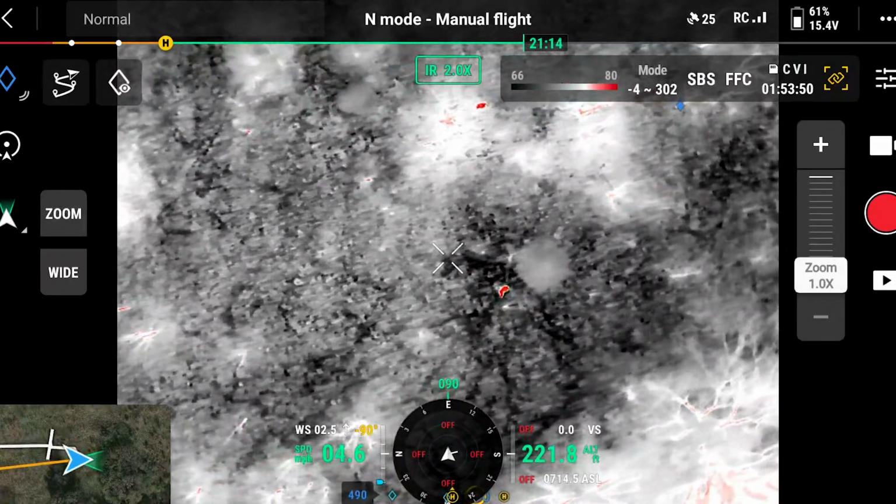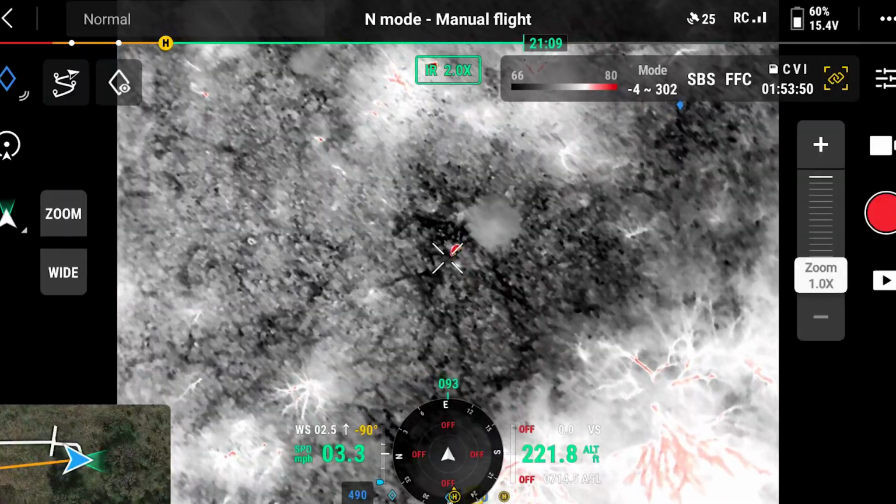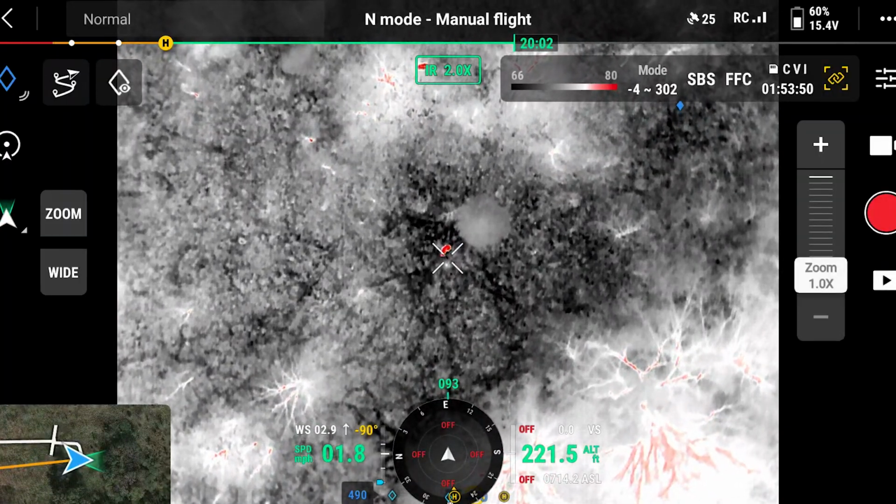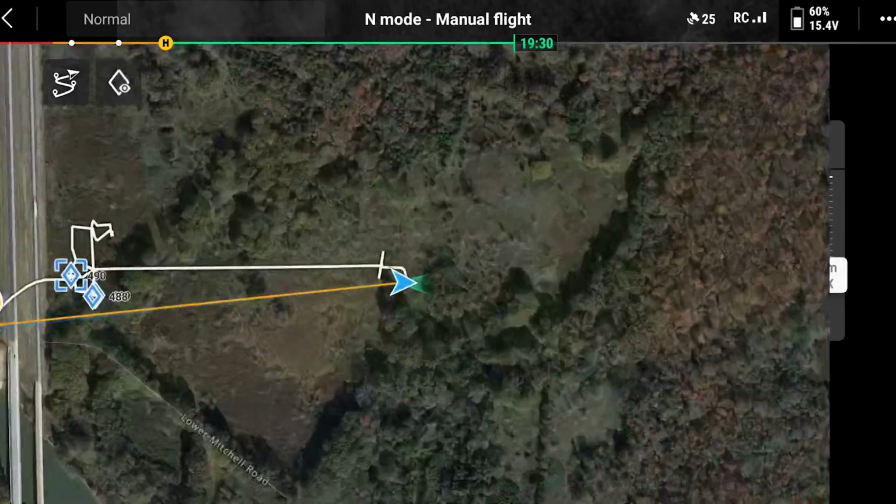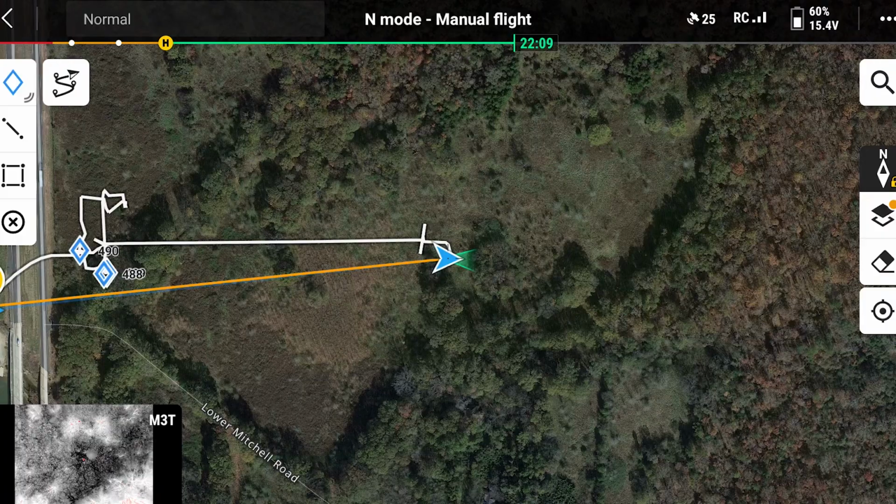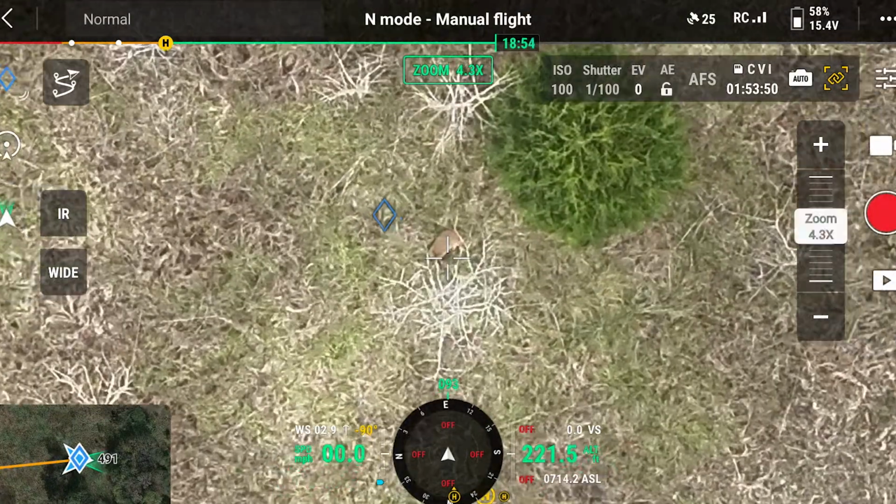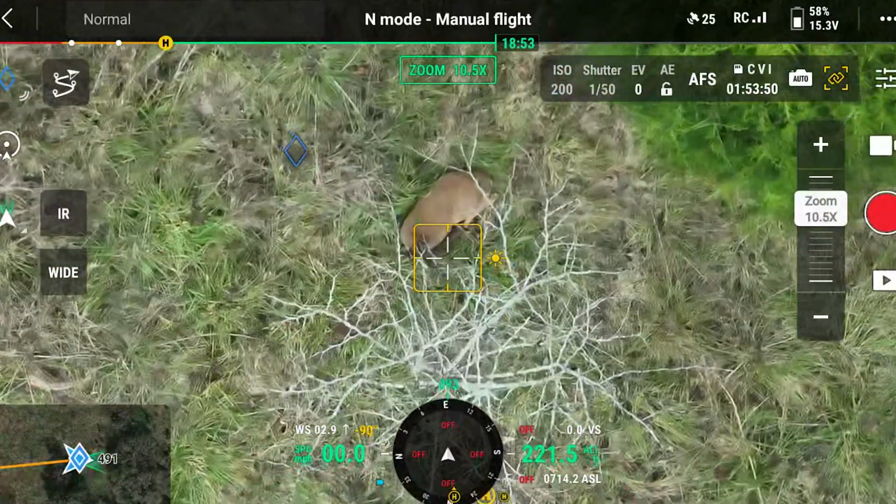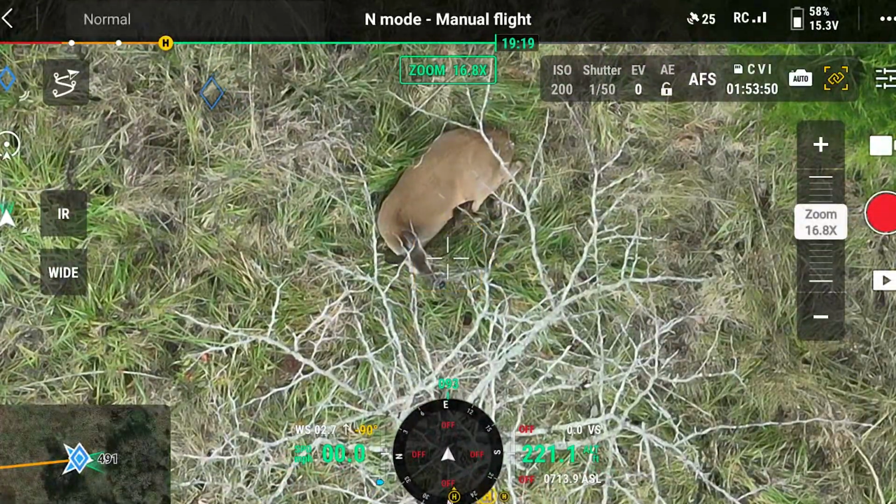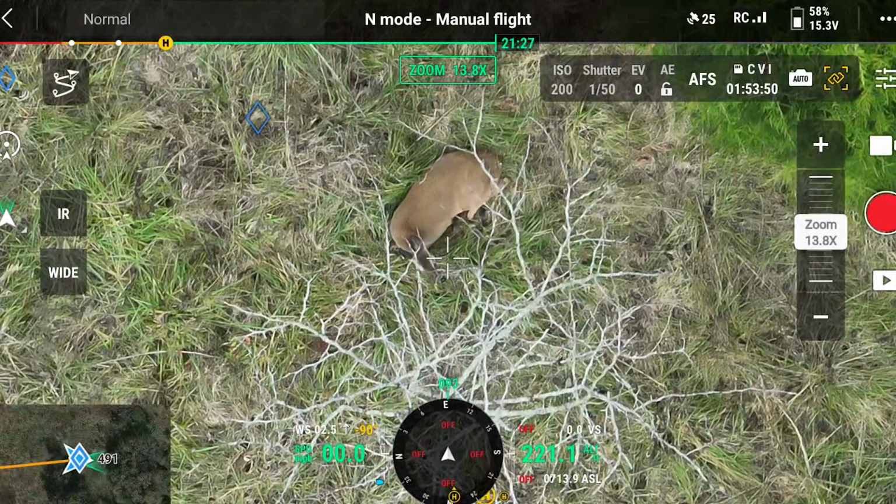All right, we're gonna go and get this guy. All right, so this is just a doe. You can see she's just kind of laying out in this grass.